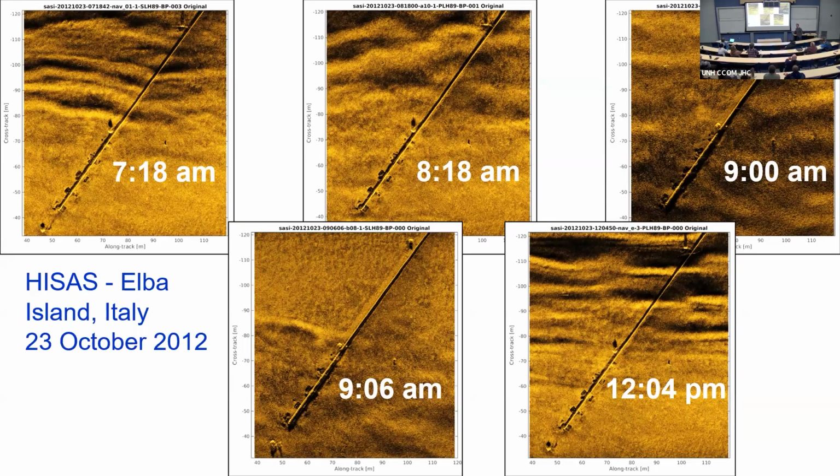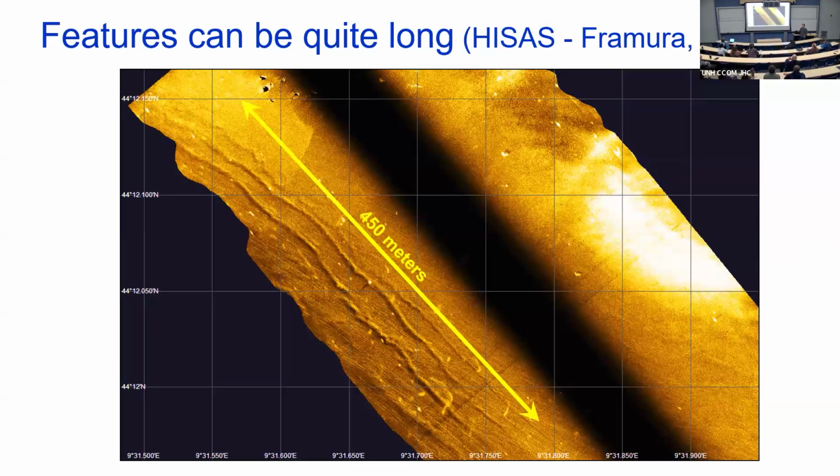So this is interesting. These features can be large. This is a SAS system, but it's operated in side scan mode, so you don't have to do the synthetic aperture part. You can just use the physical array to make a side scan image, and you can look at larger areas. That's what Roy did here. You can see they're kind of corrugated, long and linear. In this instance, they're not always, and I'll show you examples later. But they can be big, about 450 meters for these guys.